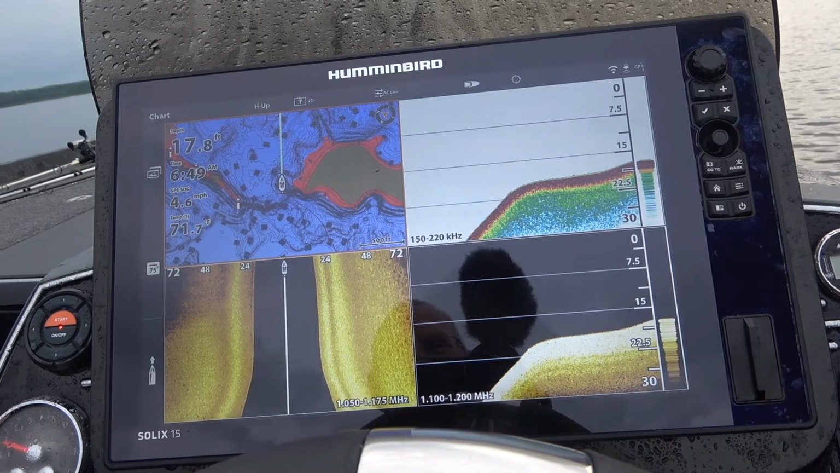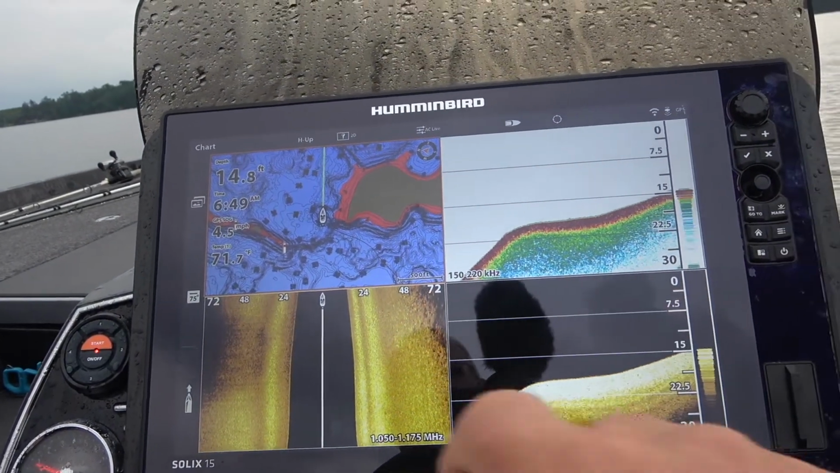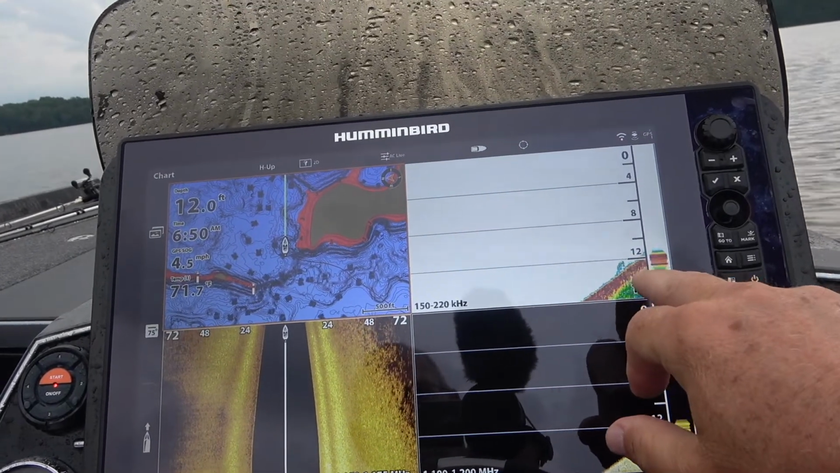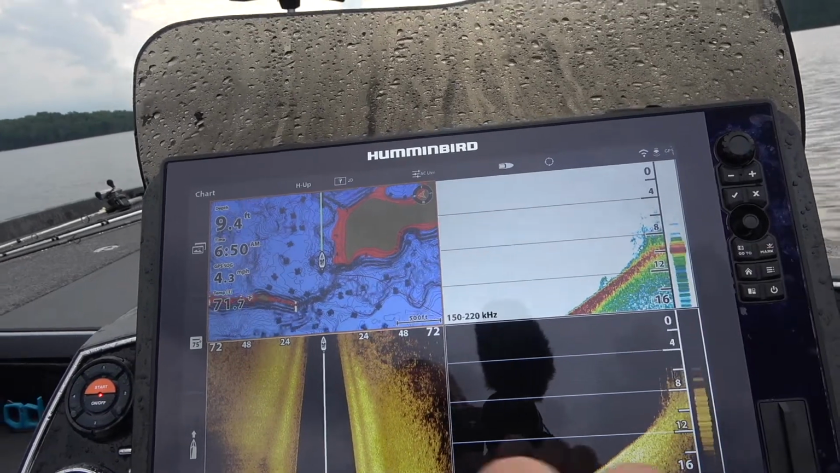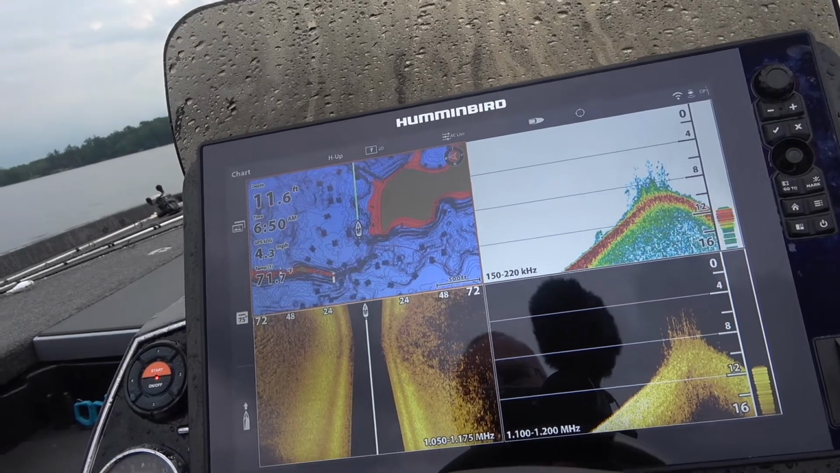But again, what I'm curious about is the weed growth. I'm seeing weeds over there to the far right on my side imaging. I've got my side imaging set at 70 feet. Oh, there's some weeds growing at 16 feet. Actually, those could be fish. But right there, I'd say about 12 feet, those weeds started, and now I just came off the tip.